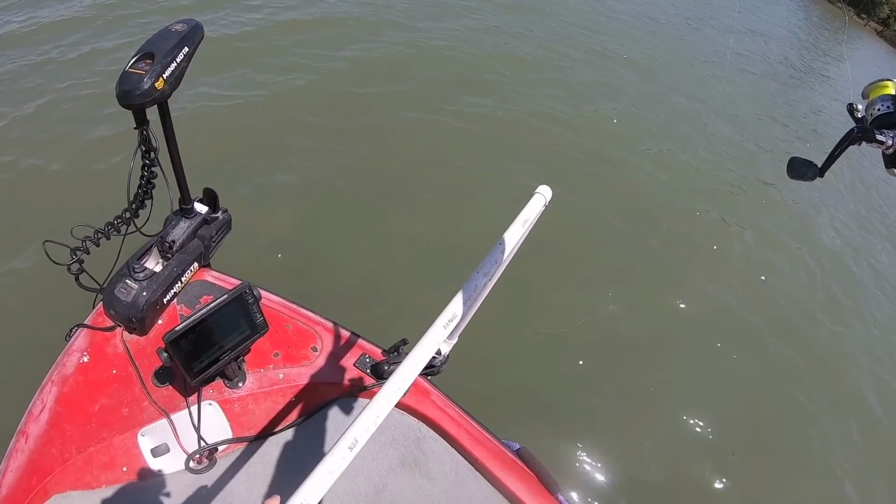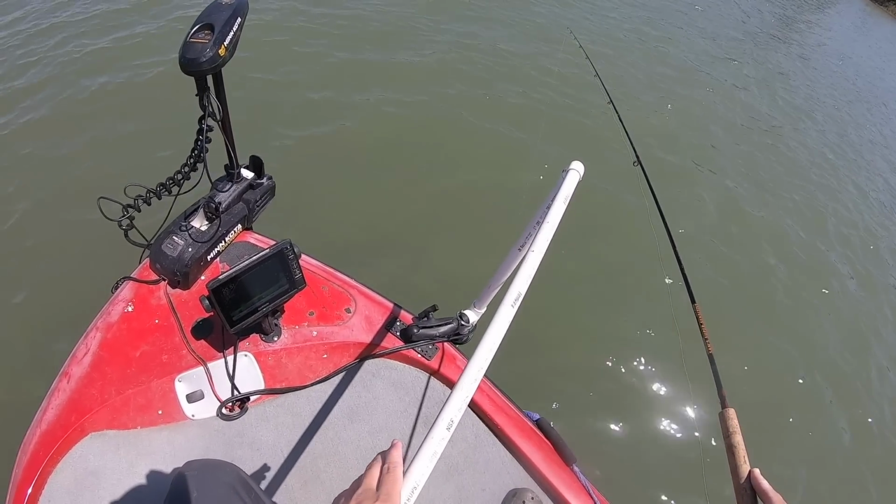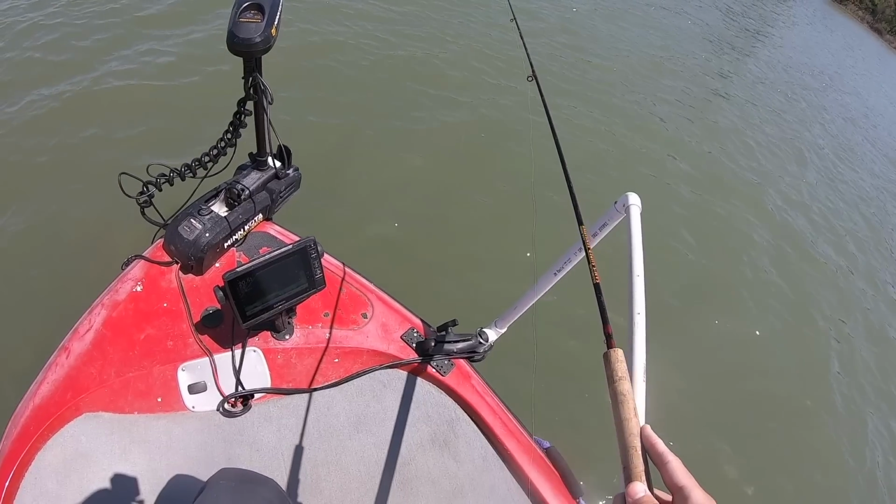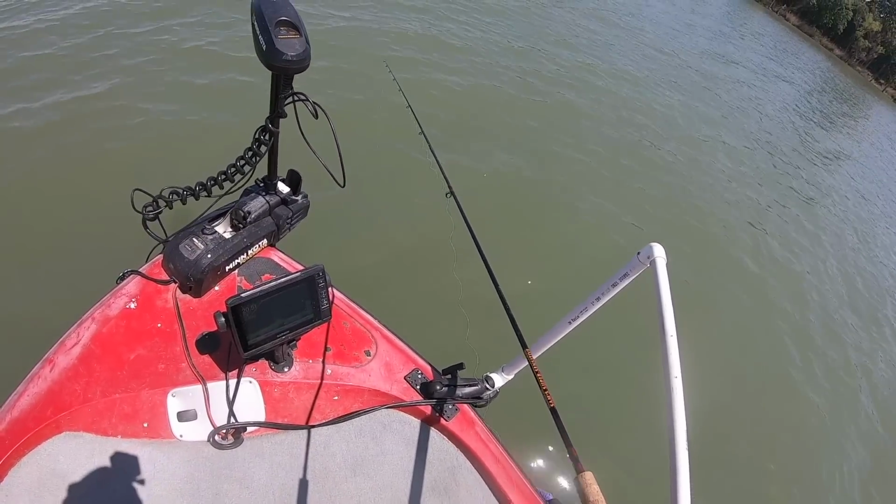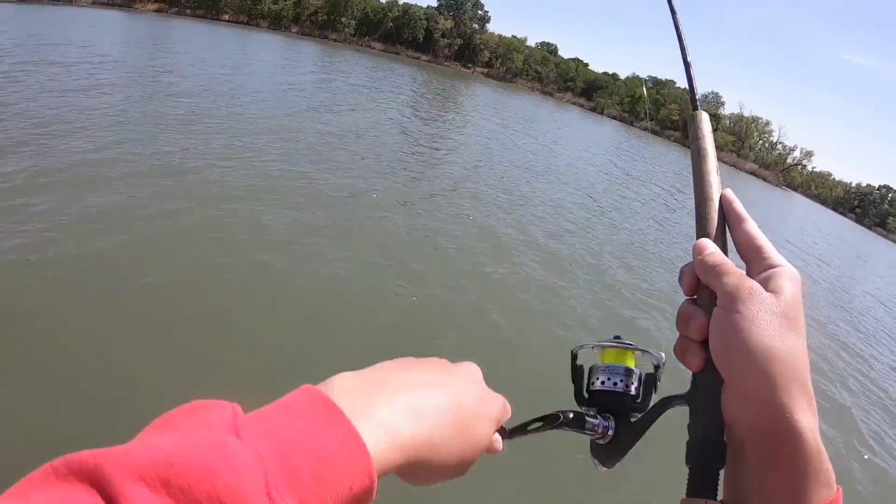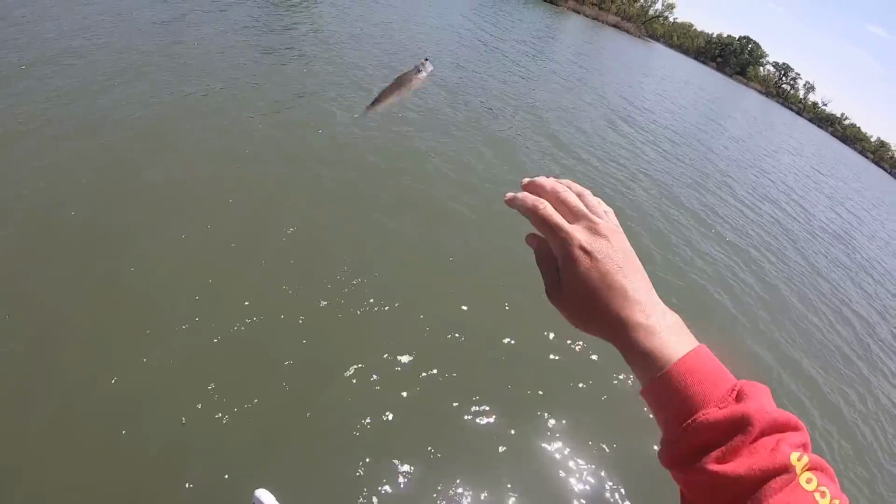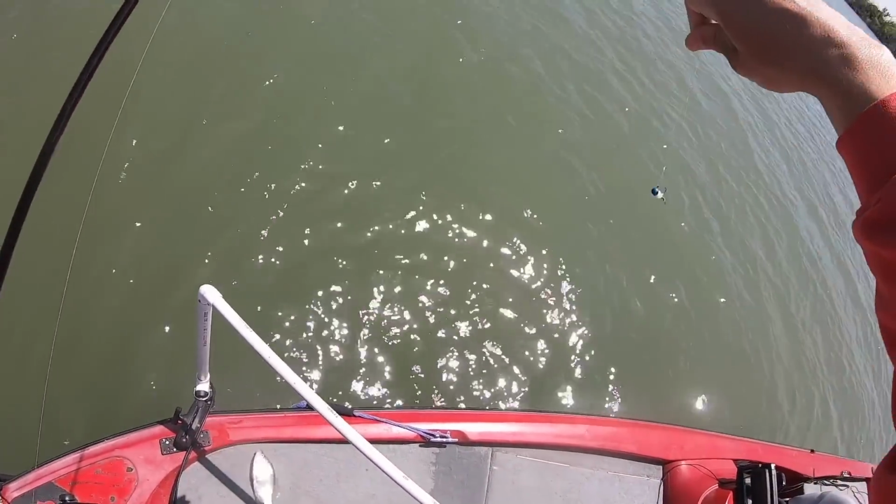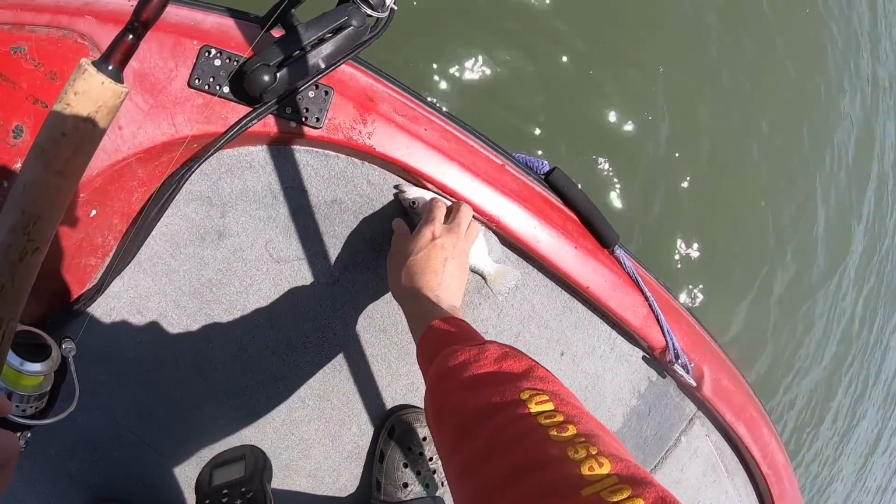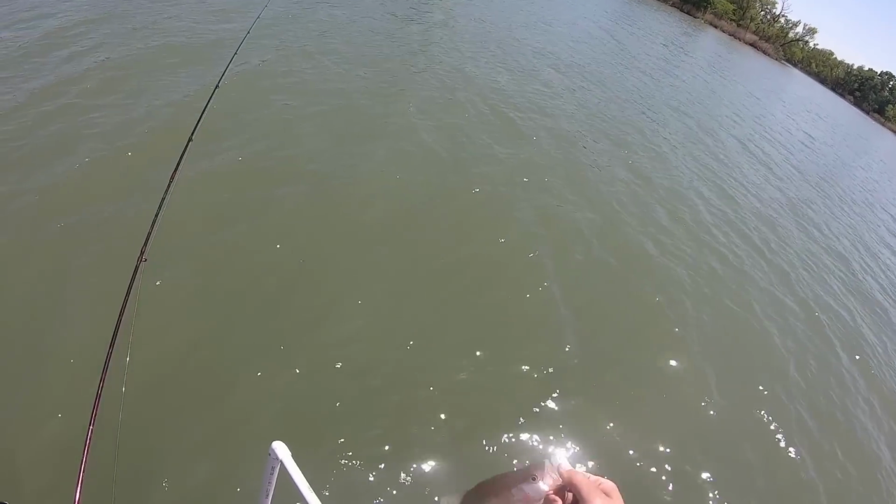Oh, I had them. I had them. Oh, got that one. Let's see what it is. Little crappie. Oh, popped off, but little crappie.